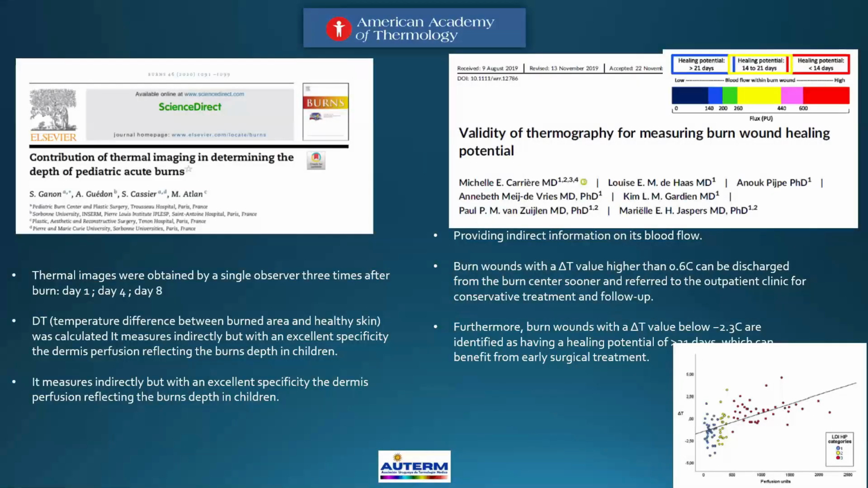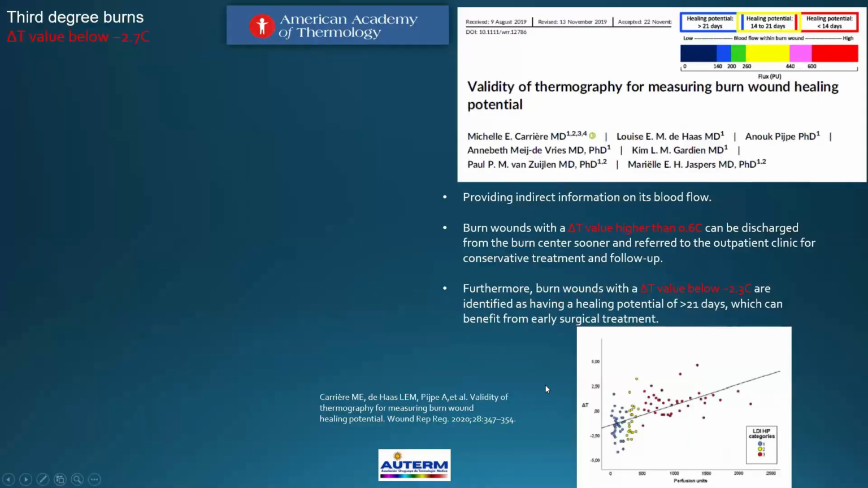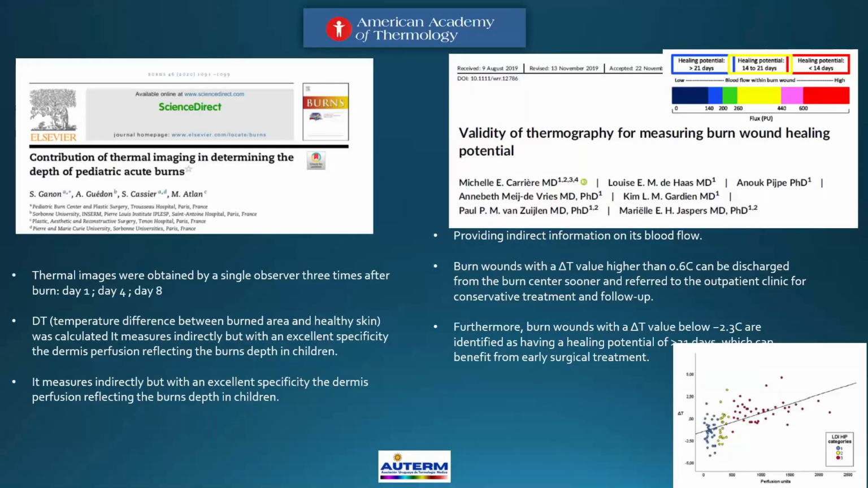Yes, this is 1 point. But this is the gold standard. The gold standard is LDA, a non-invasive technique for measurements of vascular flow. With more vascular flow in the first 2 weeks, the best approach is non-invasive techniques and conservative treatments, only observed.